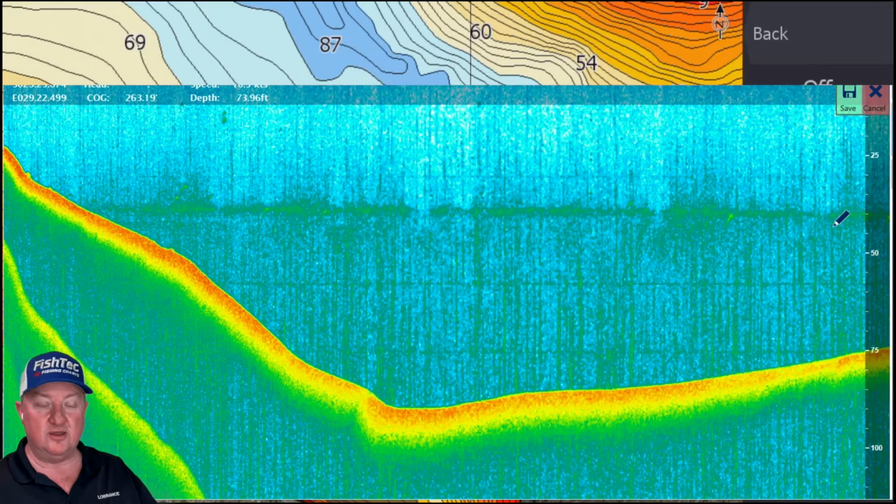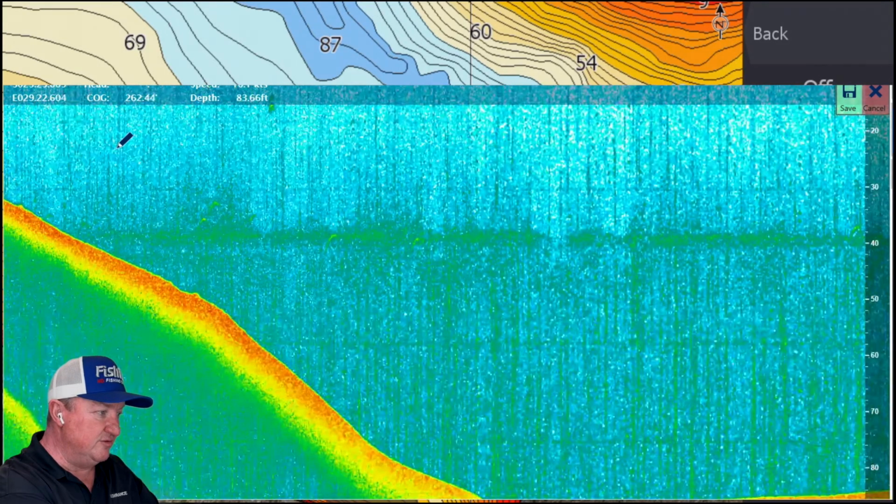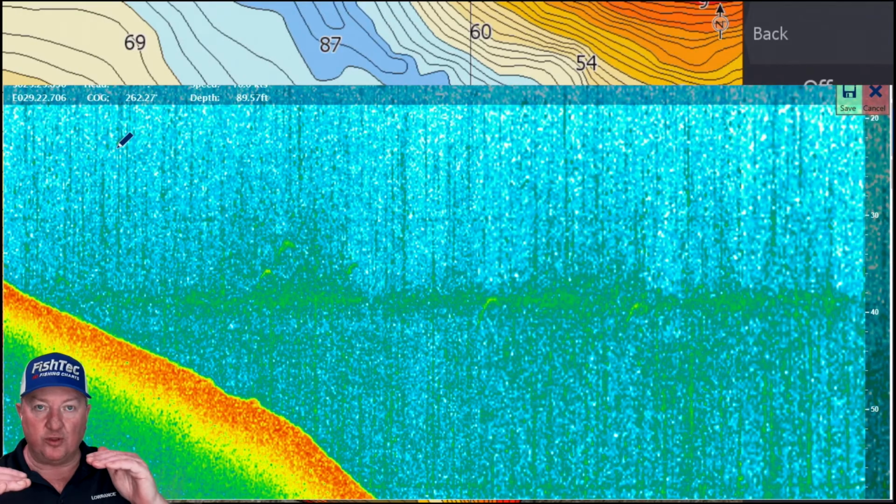And lo and behold, I go there now this time, and that thermocline is, I don't know how much it fluctuates usually, but strangely enough, it's around that 40 to 45 foot mark, which was very, very interesting. As you can see here, that thermocline is this line here. You can see it there. But what I found really interesting is the amount of fish sitting on the thermocline and just above it. Guys, that's deep. That's really deep.